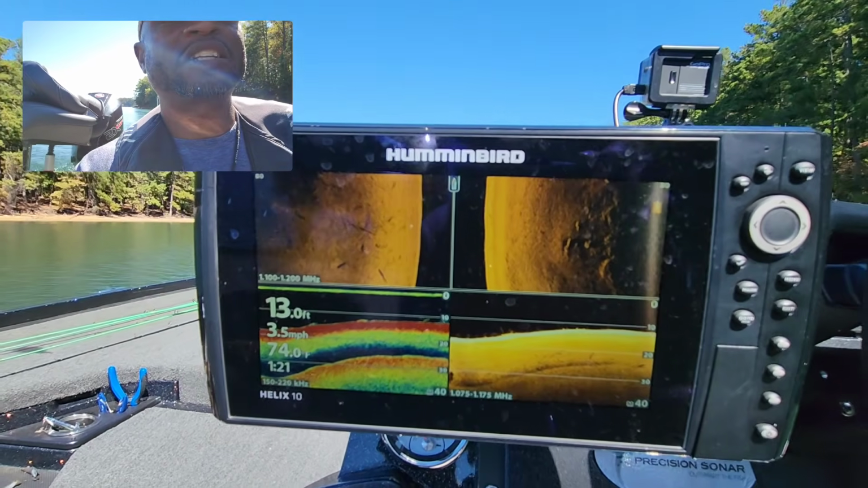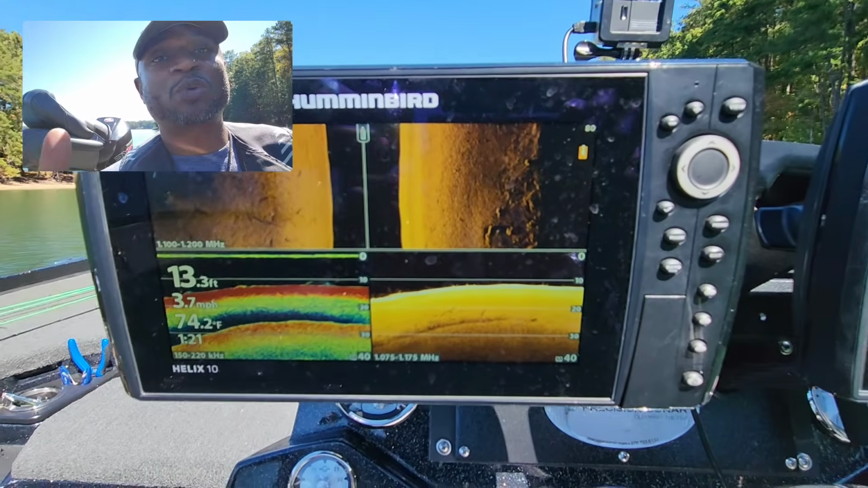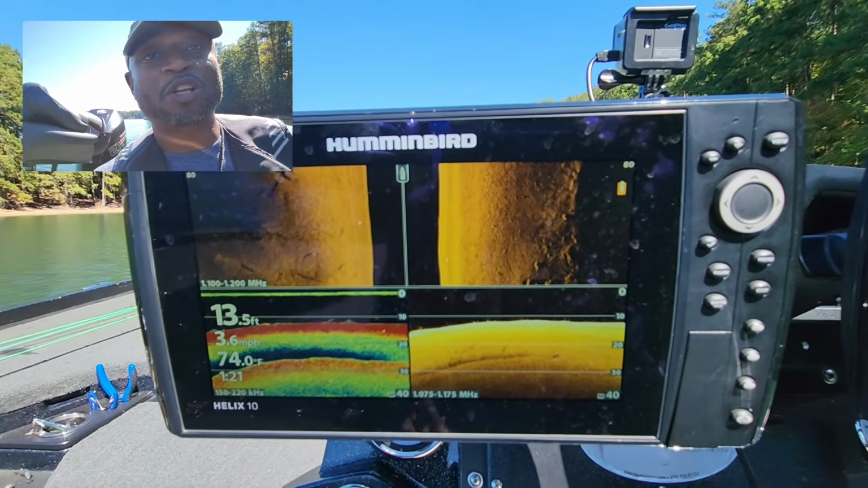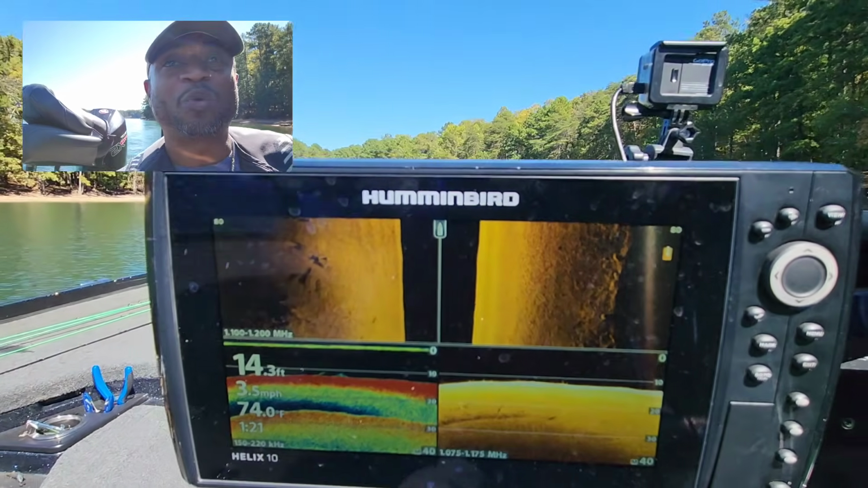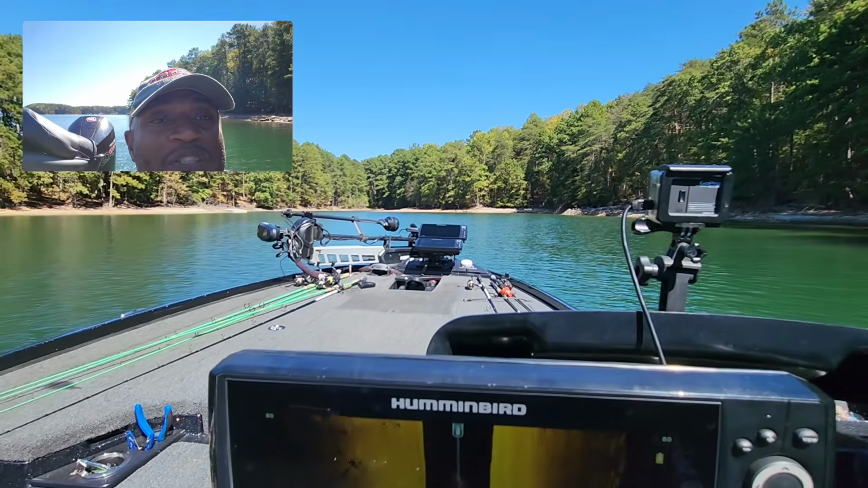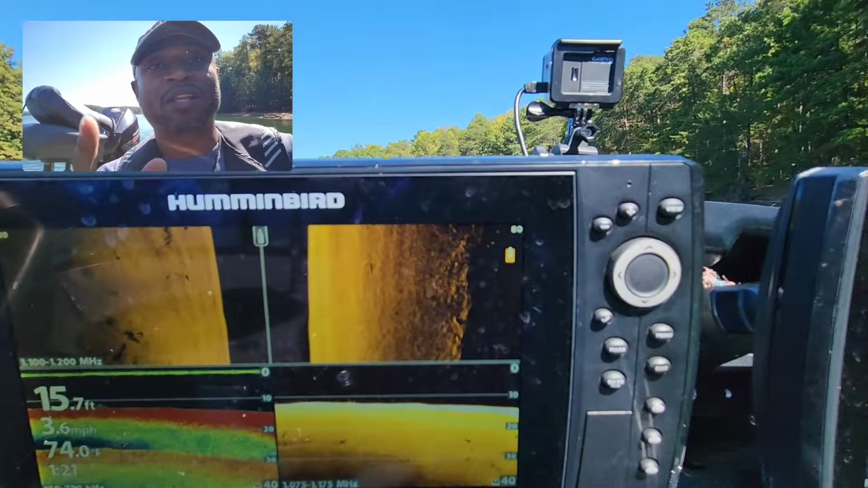And remember the settings, I showed those at the beginning of the video. For you guys in the Patreon, after this video is over, make sure you go into the Patreon so you can see what I was showing you on that Mega Live imaging when it comes to how you want to approach scanning these coves when the water level is low.